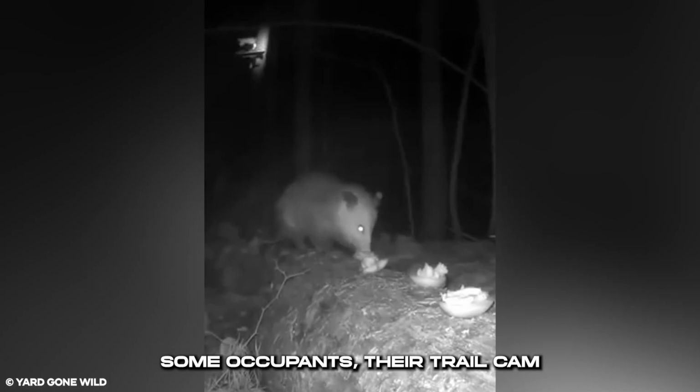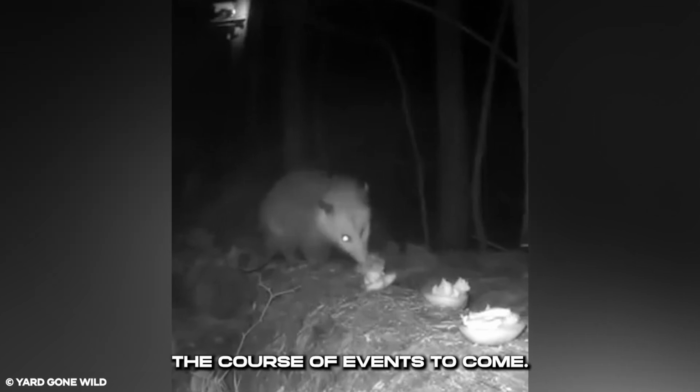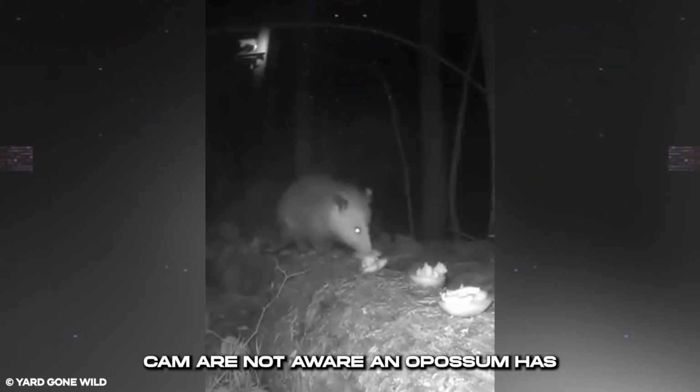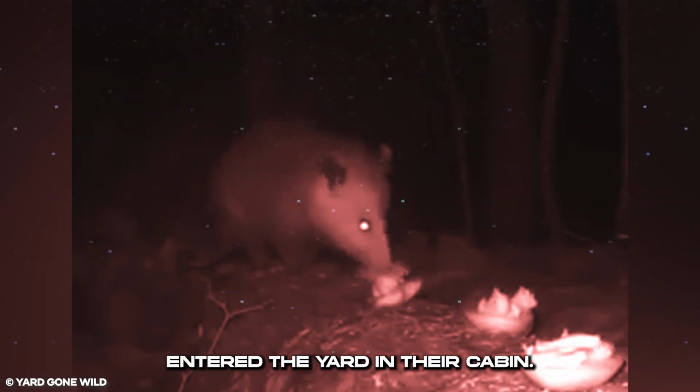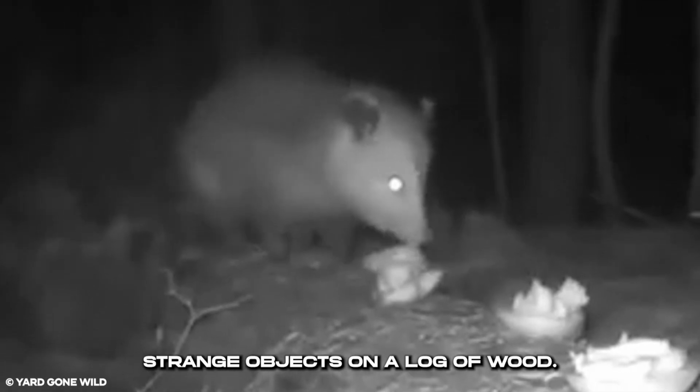Now in a woods with a cabin housing some occupants, their trail cam luckily captures a disturbing occurrence that would change the course of events to come. It's late at night, and the humans who had set the trail cam are not aware an opossum has entered the yard in their cabin. The rodent finds a couple of strange objects on a log of wood. It nibbles at one of them.